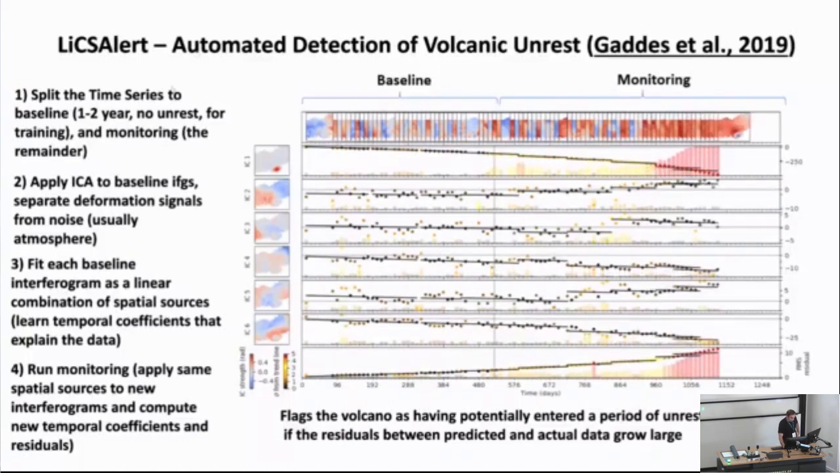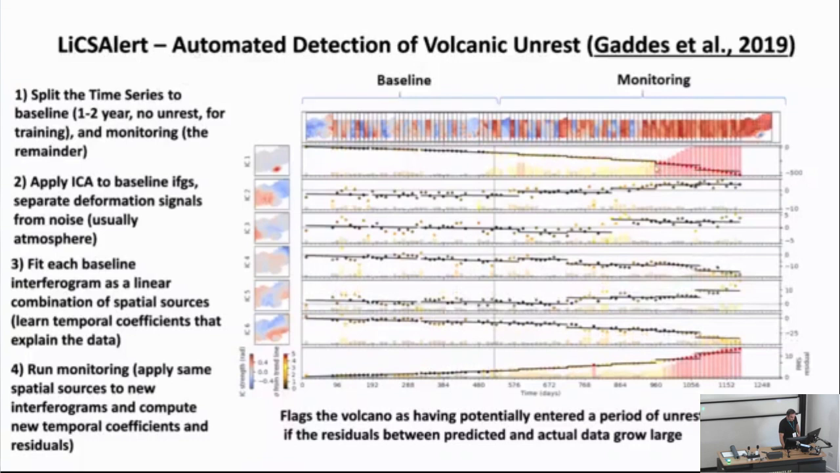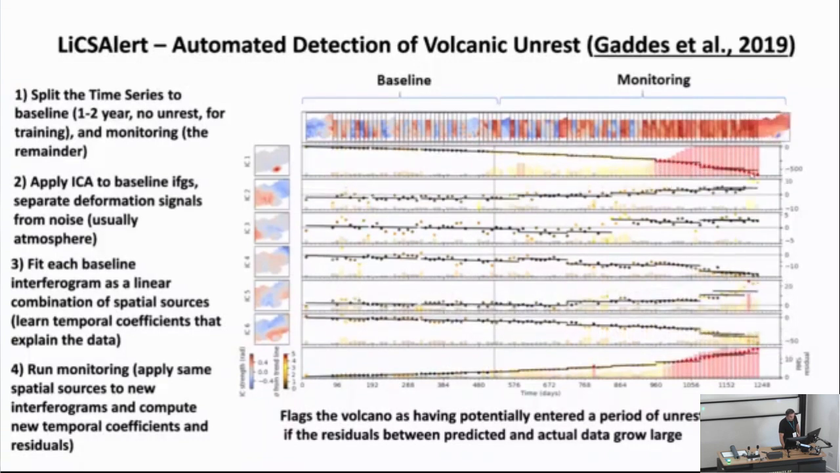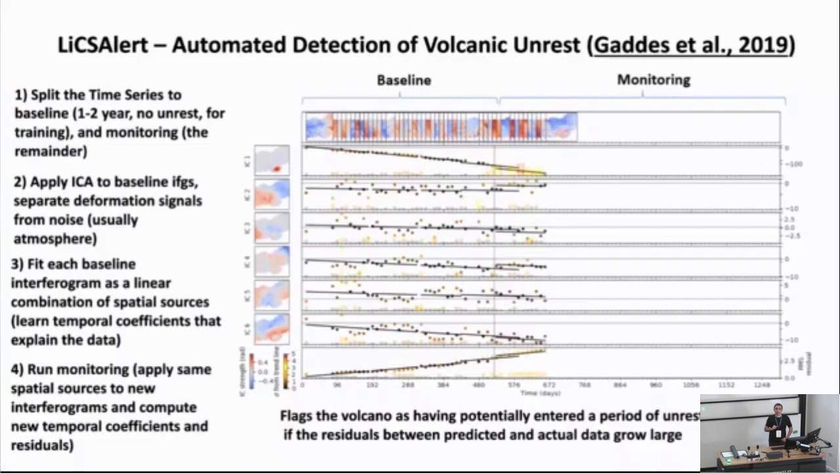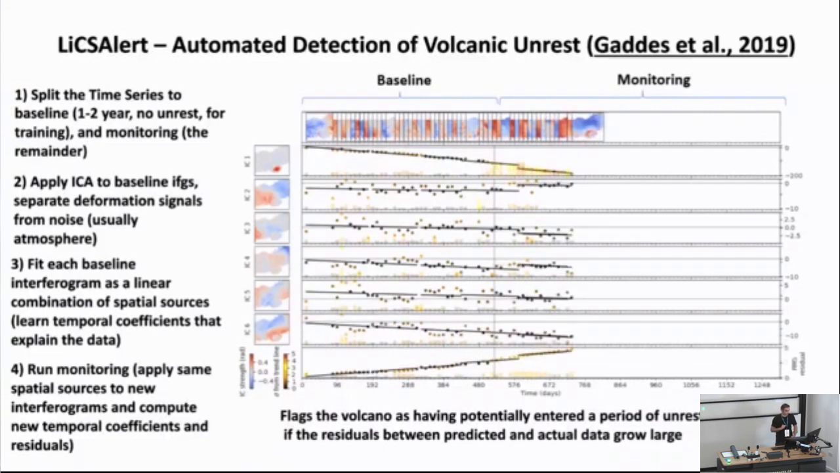And you can see, for example, from this point, this is flagged, and the eruption happened by the end of this time series for this specific volcano. And this is currently operational in our COMET volcano portal at the University of Leeds.